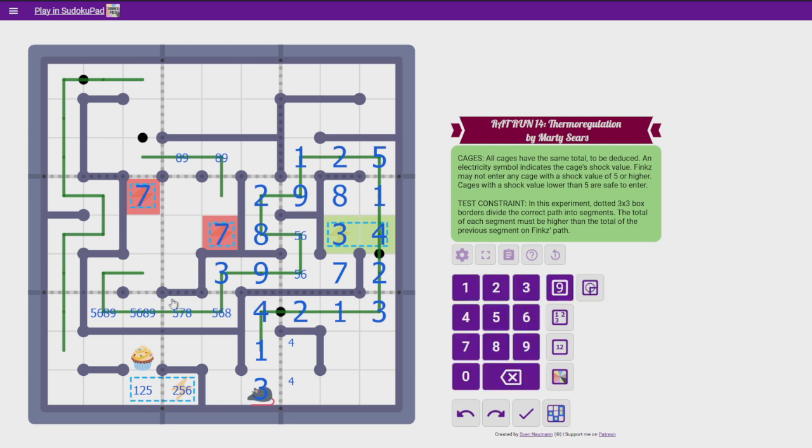I can mark some cells. These are from 1, 4, and... 4, 5, and 6, yeah. Which actually is interesting, because these have to add up to 16, don't they? And they do.